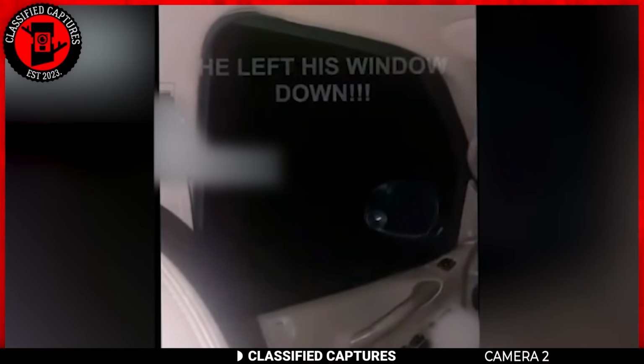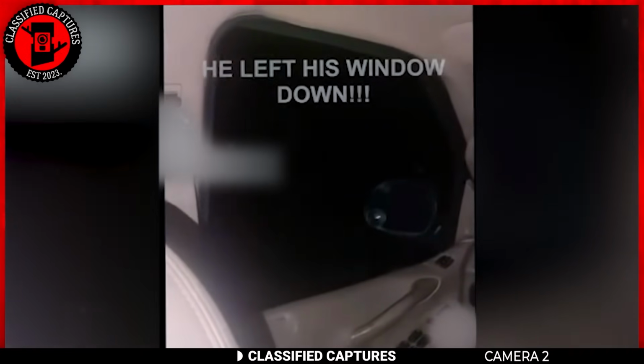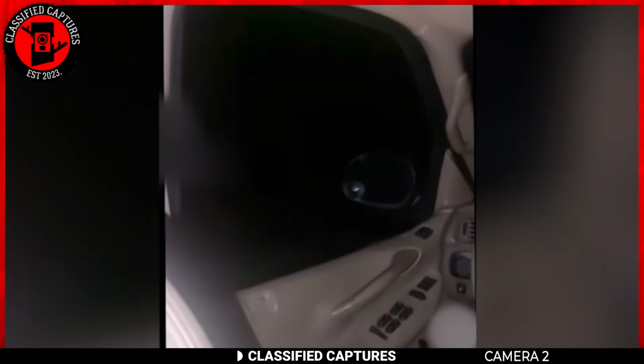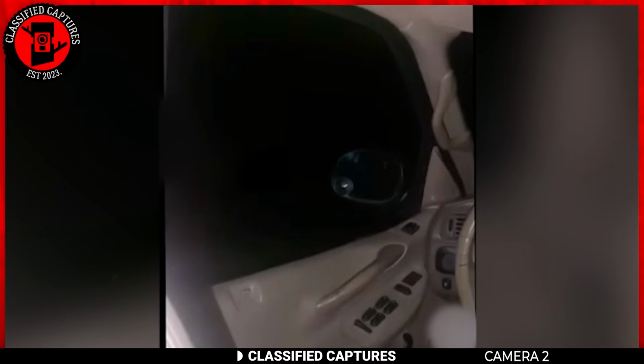Next, we've something we can all recognize. In fact, take a look at the footage. Now, it starts off as very uneventful, but after a few seconds, just around the side mirror of the vehicle, we see some eyes peering out.